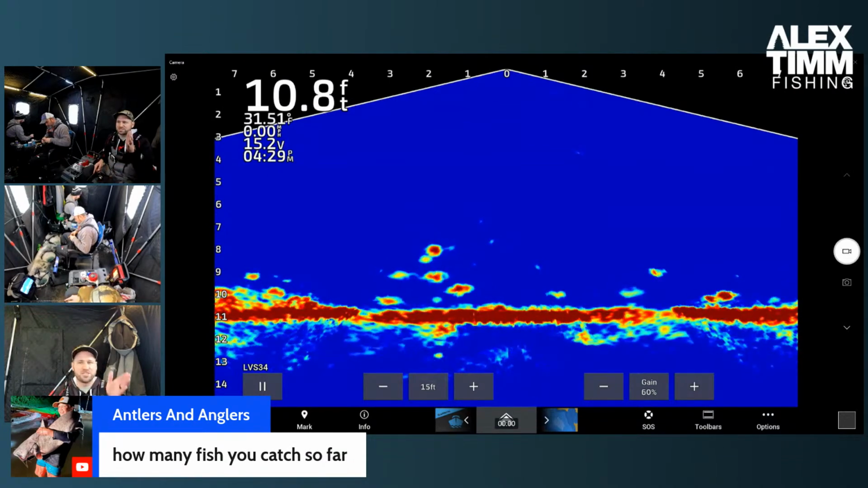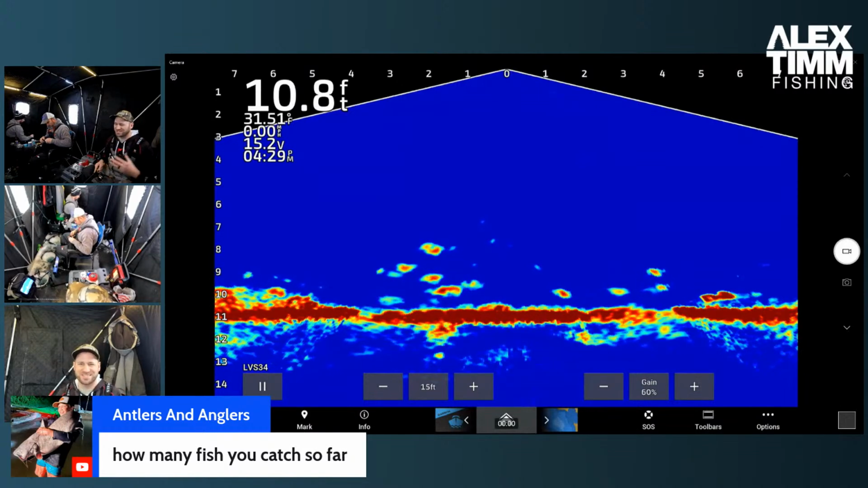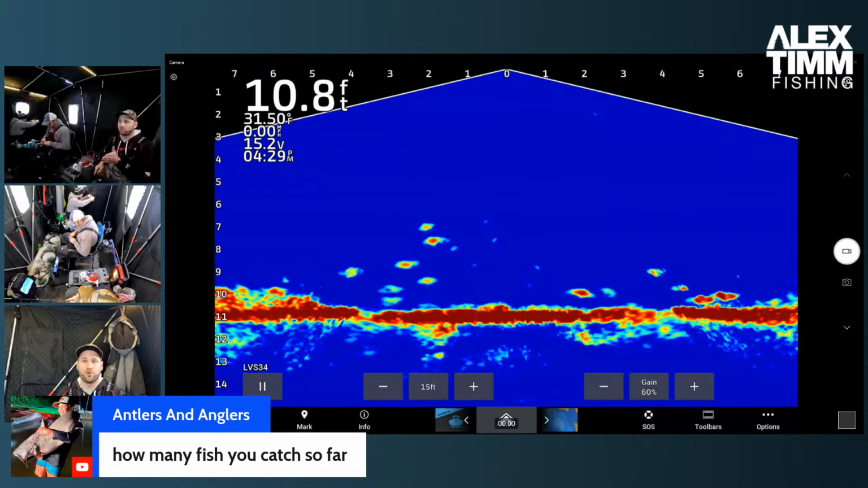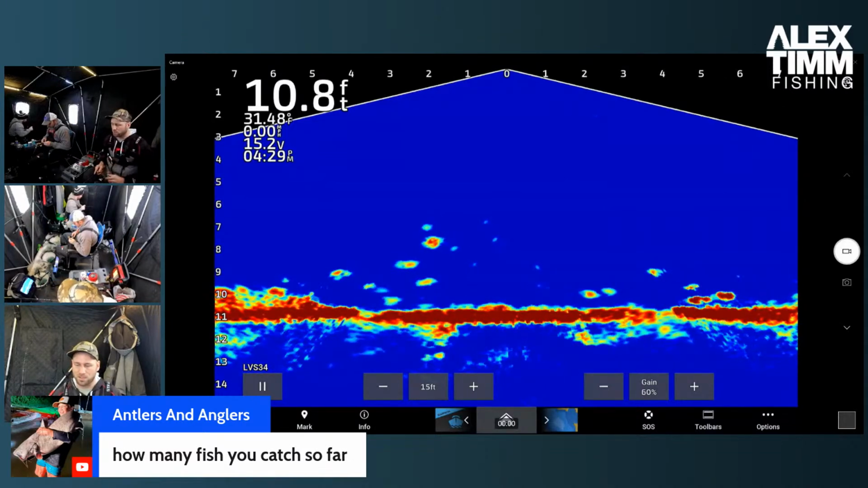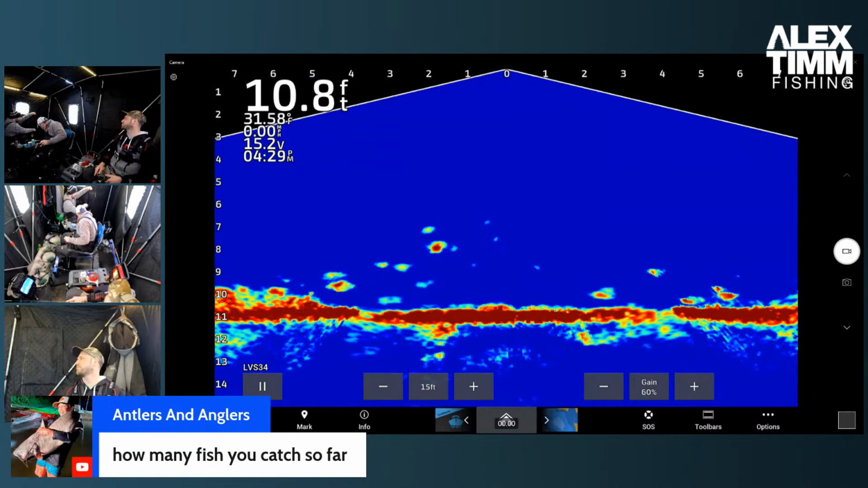Anytime now, we should see a transition from all these sunfish coming in, which this lake has a lot of hybrid sunfish, a lot of pumpkin seed, and then of course bluegill. We should see that switch over where we're catching a lot more crappie than we are sunfish, if it goes the way that it typically does out on this lake.